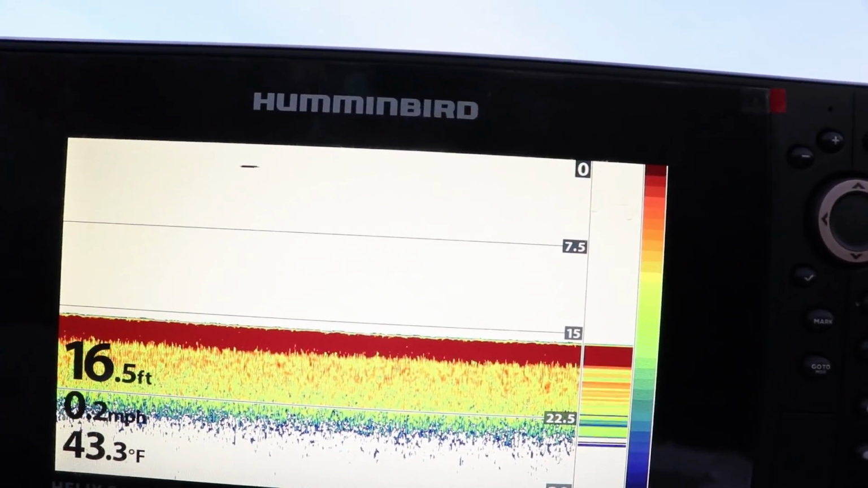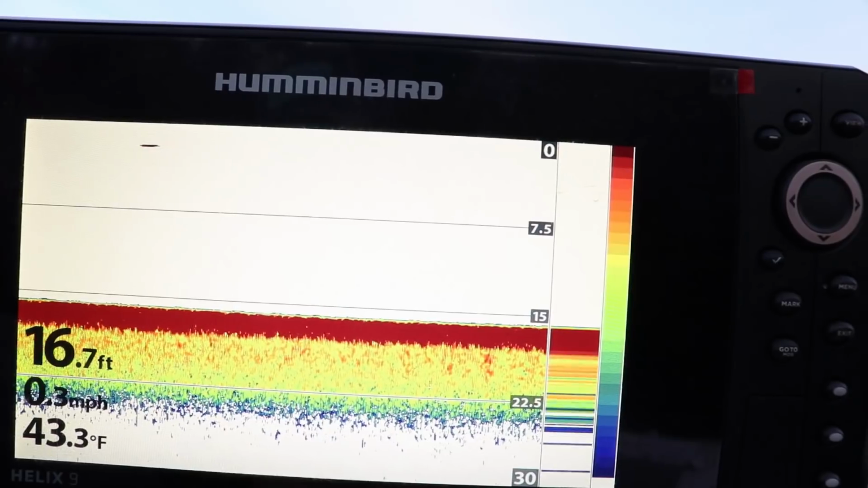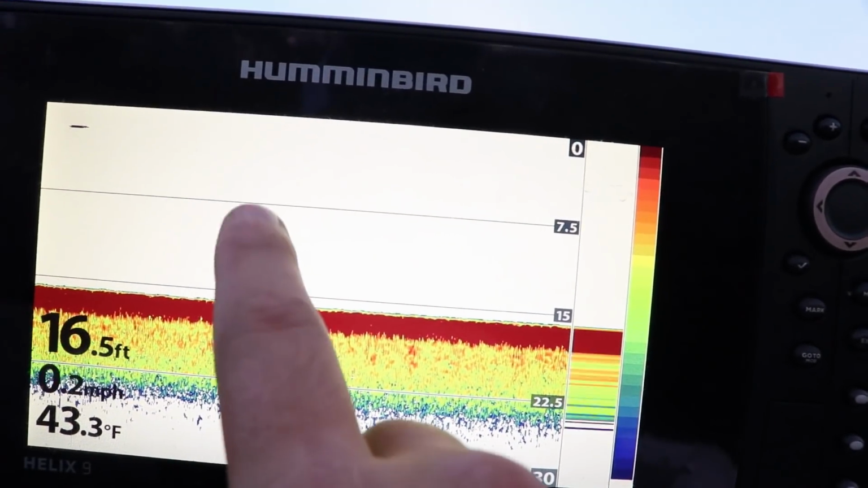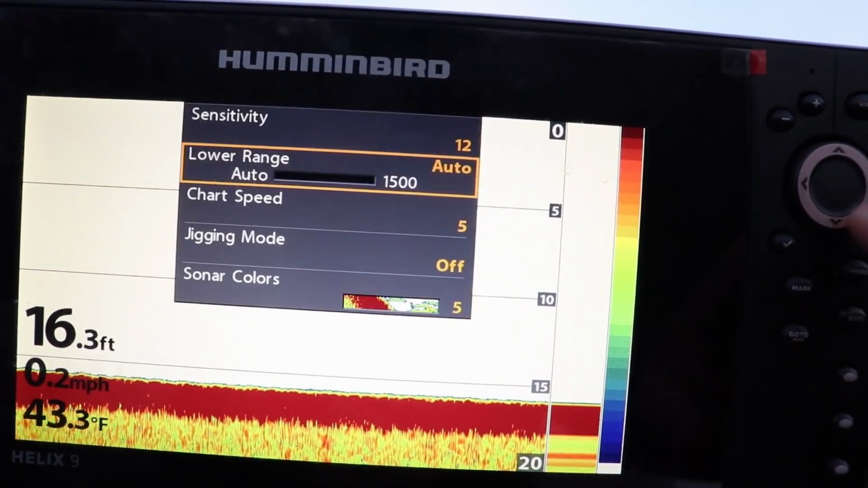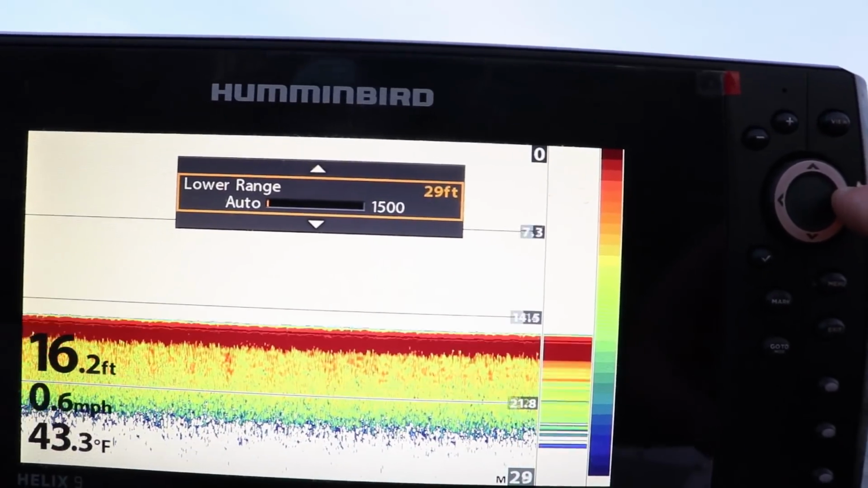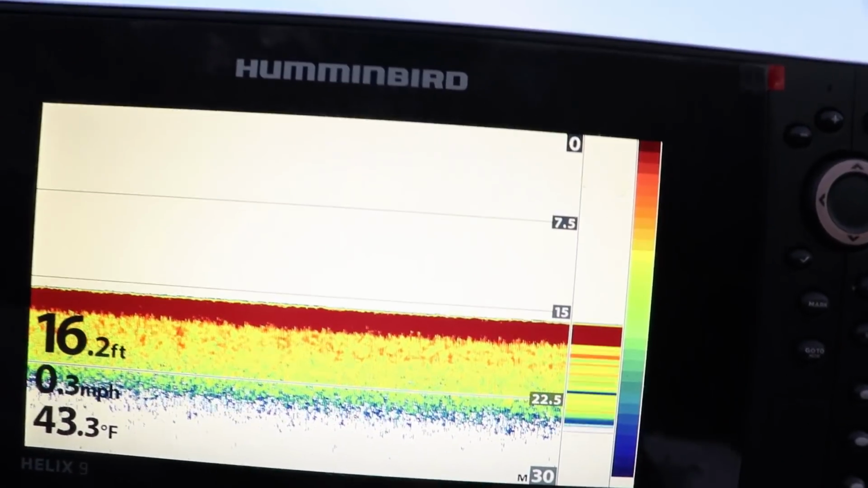So if you're fishing for crappie in 40 feet of water, but you have it on auto, like this is, see how it's adjusting up and down? Your image is, one, going to jump like that. Two, you're not going to see the pixels that you should be seeing if you have it set on a specific depth. Now I have it set at 30 feet pretty much at all times. Sometimes I'll adjust it up to 25. If I already know I'm fishing in less than 20 feet of water, then I'll adjust it up even further.